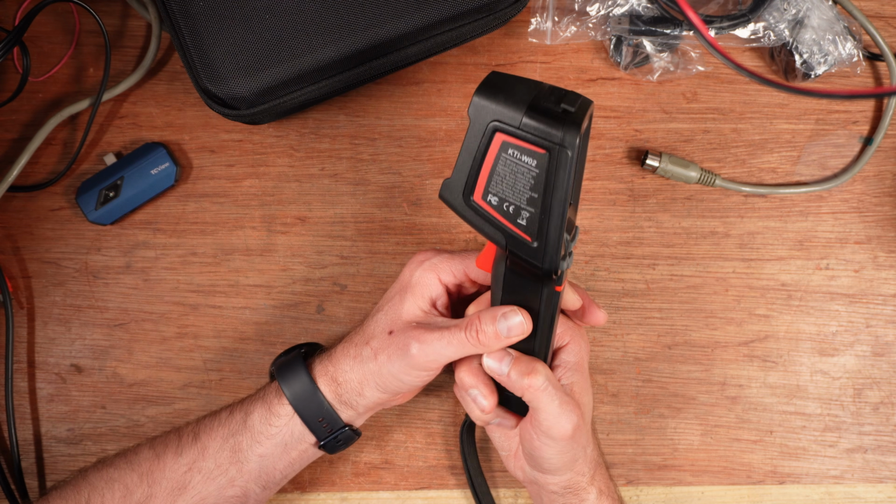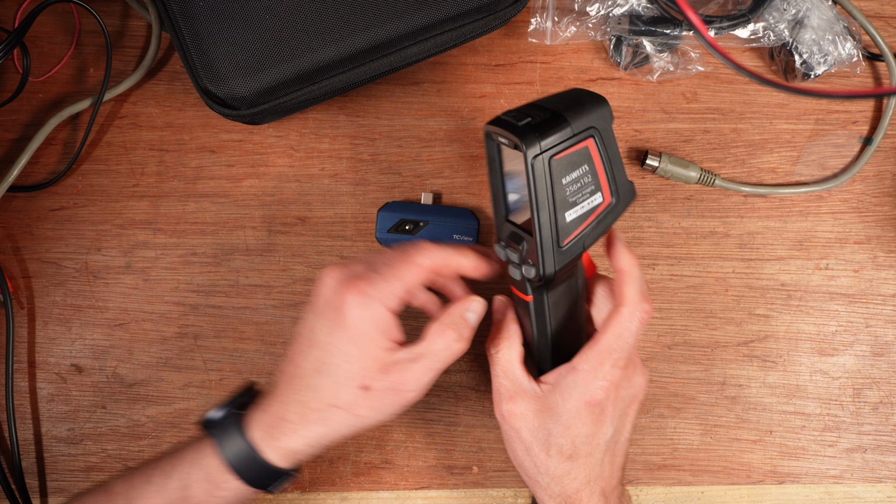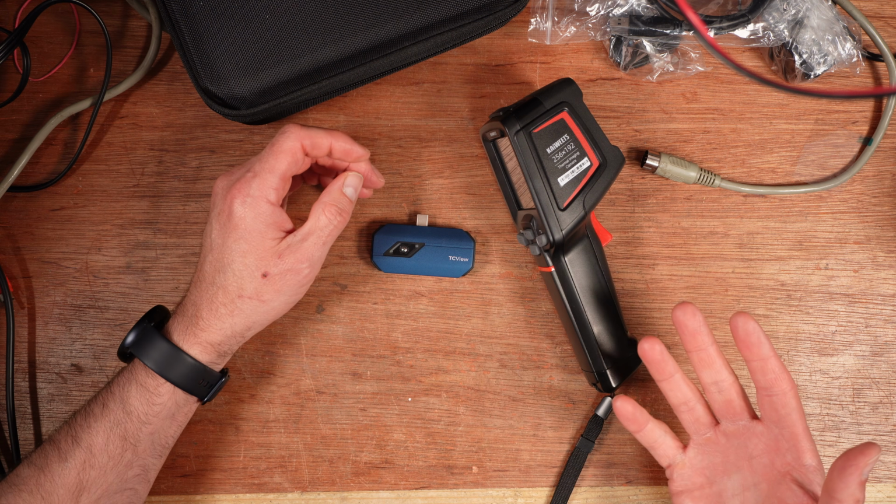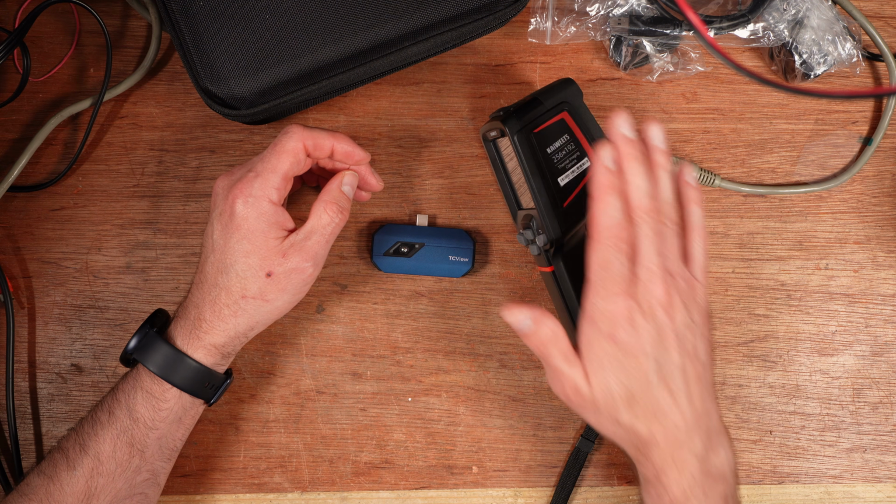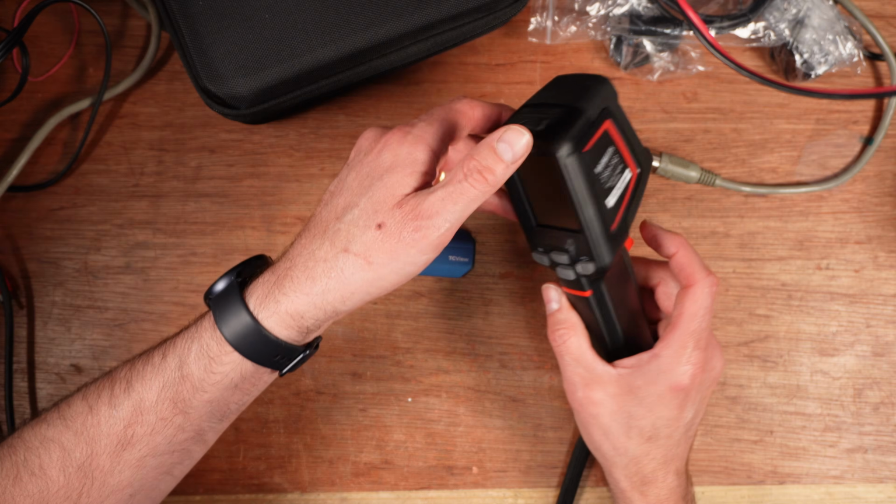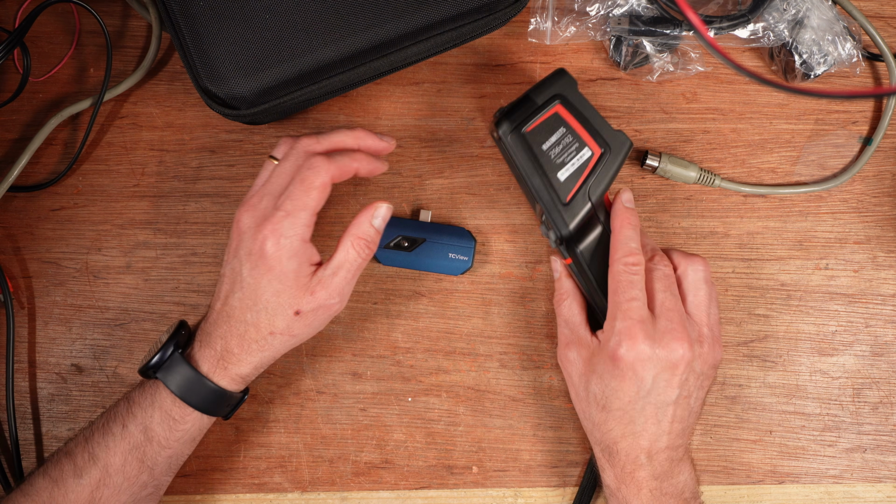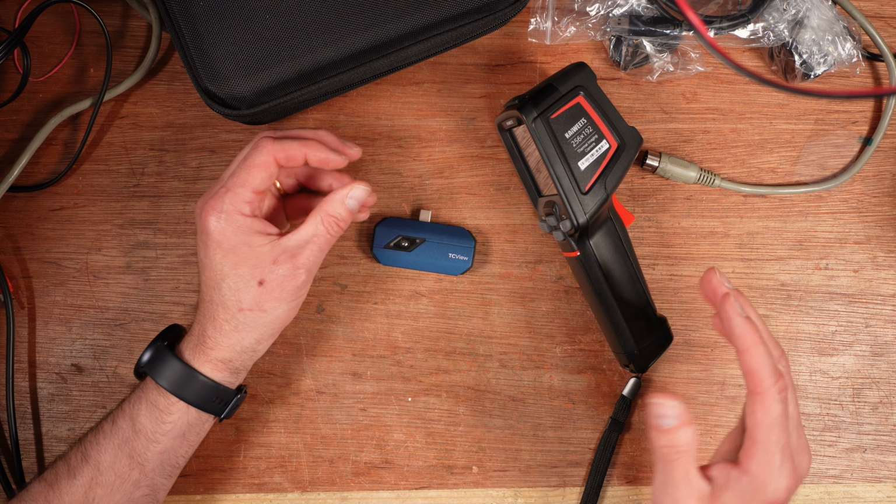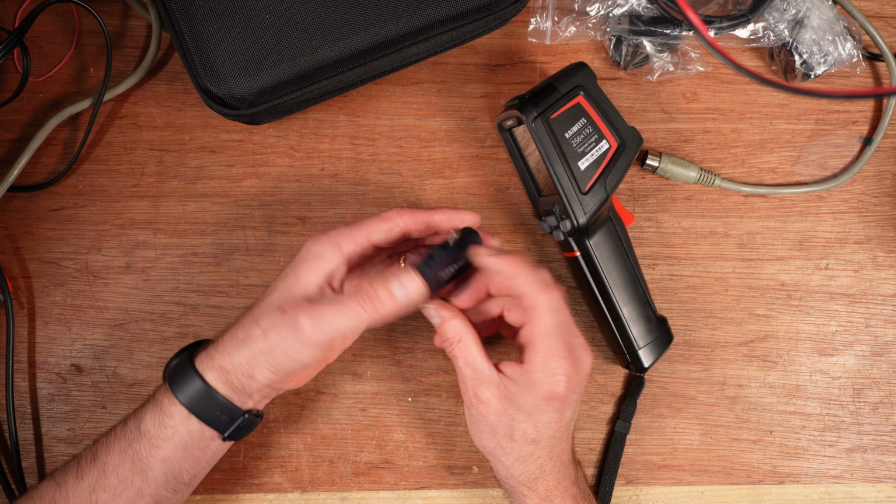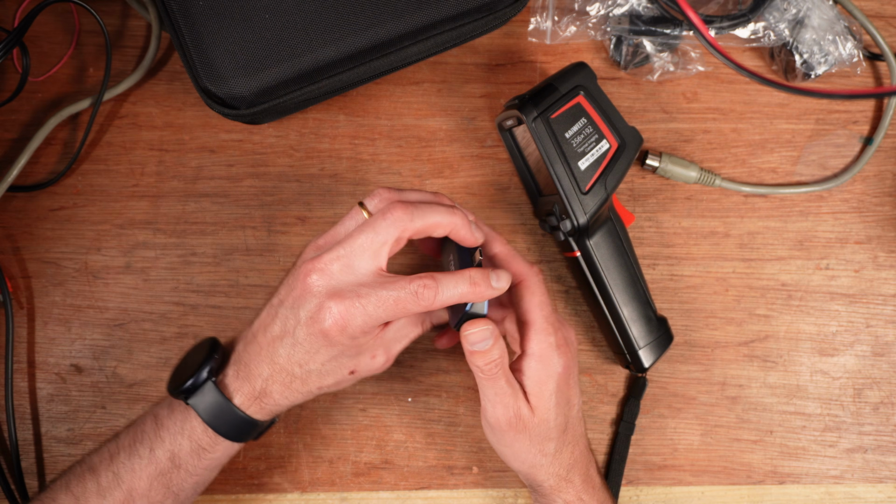Right, so the reason I quite like the idea of a pistol one, these do command a slightly higher retail price than the dongles, because if you think about it, all of the electronics in here to actually run it, you need a screen and you need something to actually store all of the pictures and a way to process them. It's a more complicated machine than this. This is just a camera and will work with most devices. You can plug this into a PC and it will show up as a camera.